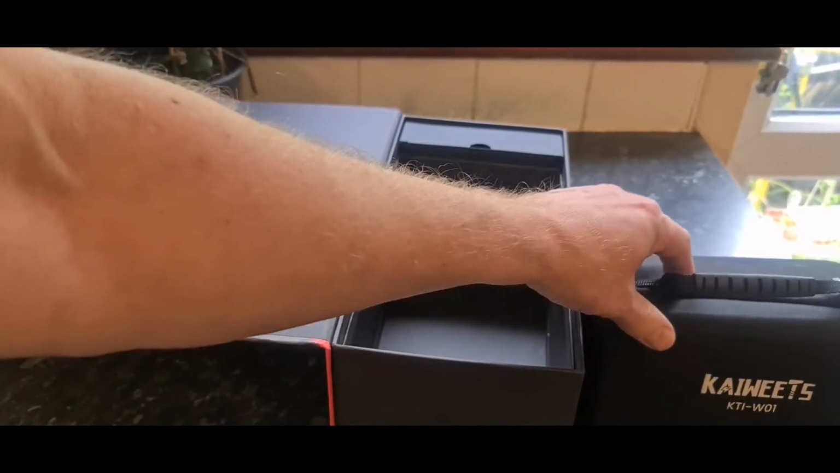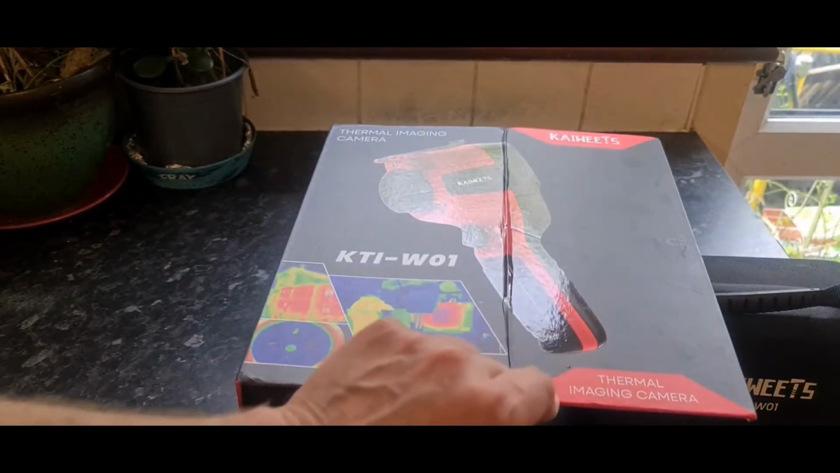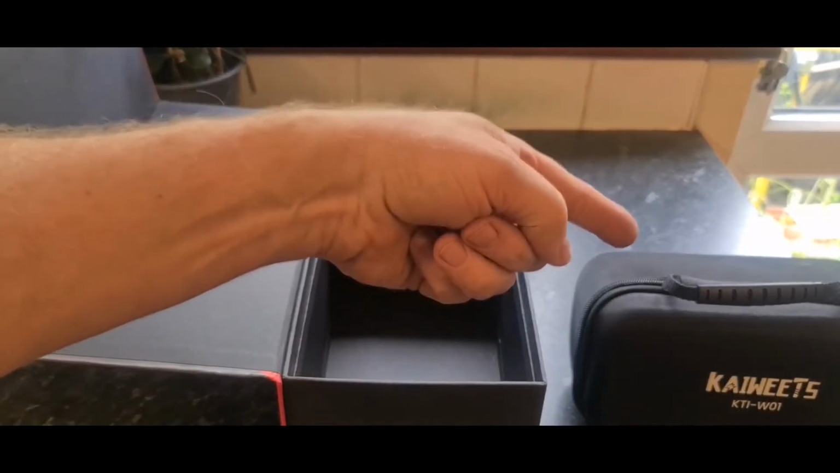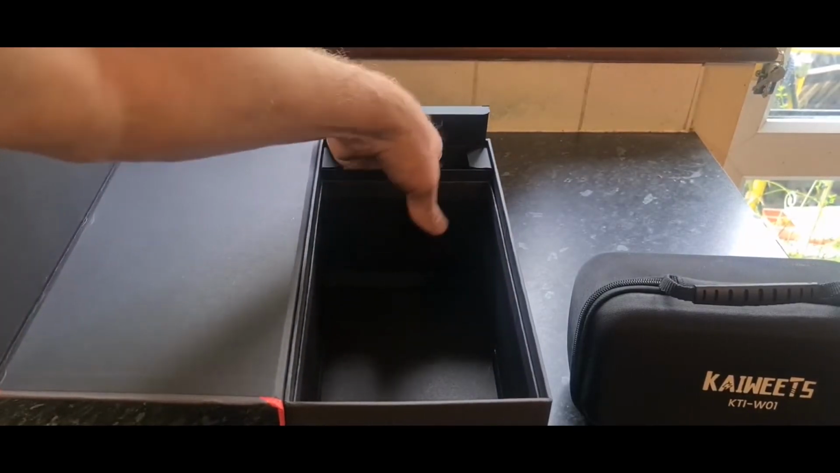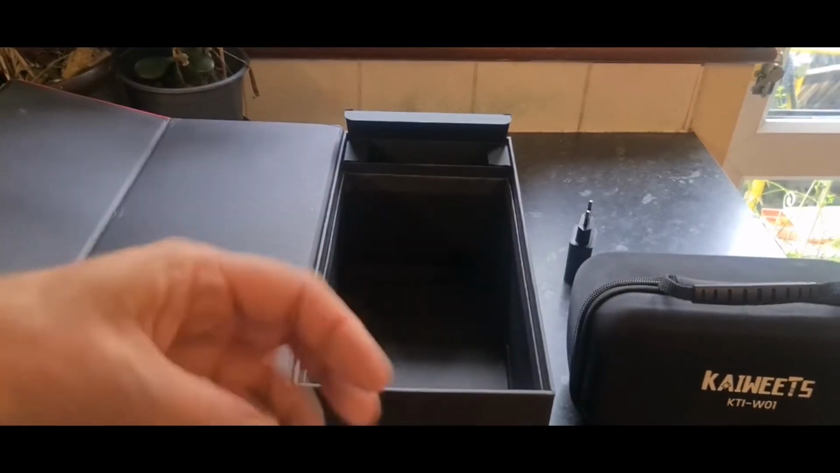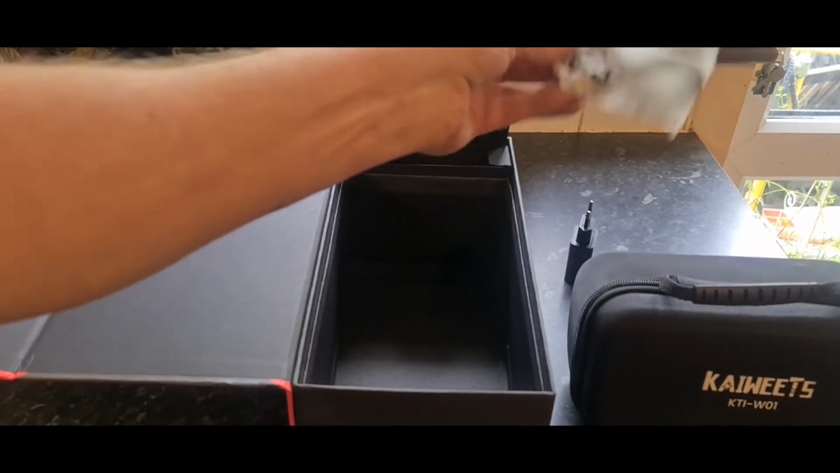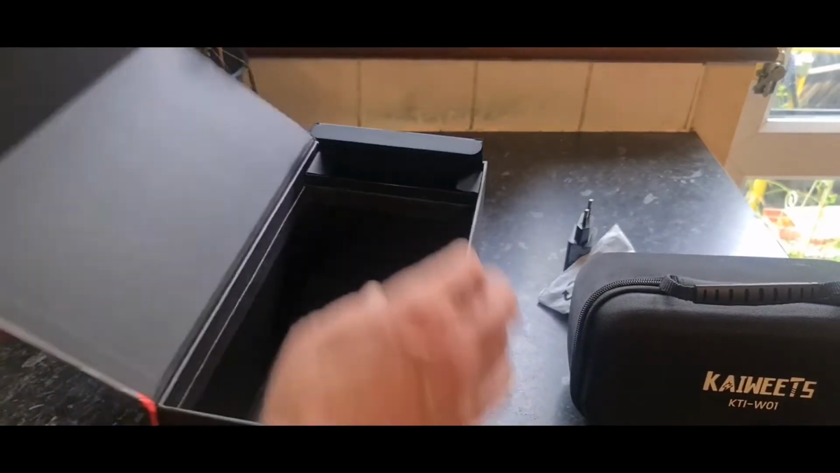It's actually smaller than I thought it would be, because if you look at the front of the box, it looks like it's going to be absolutely enormous. But if it's in this box, which I'm assuming it is, it's not as big as I thought. In here, I imagine we've got a charging lead. Yep, there we go. We got the wrong plug, but hey ho. And a USB Type-C, I'm assuming, charging cable. That is it. So, what else can I tell you about the box?